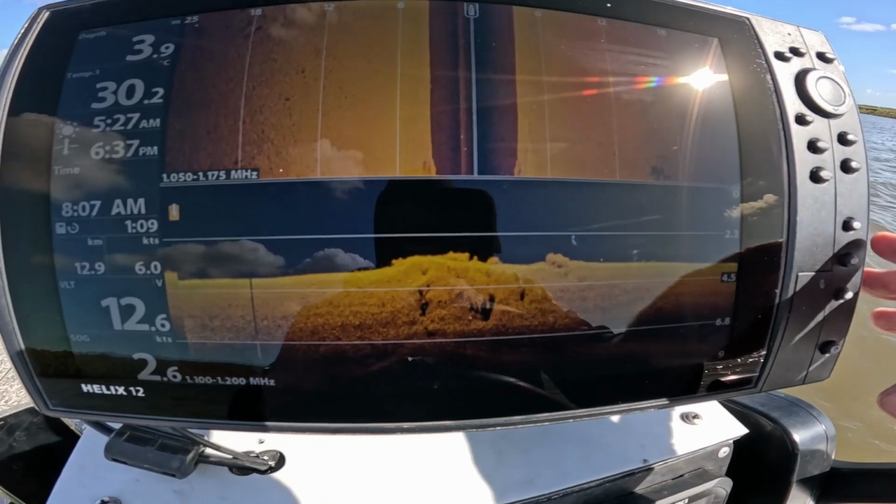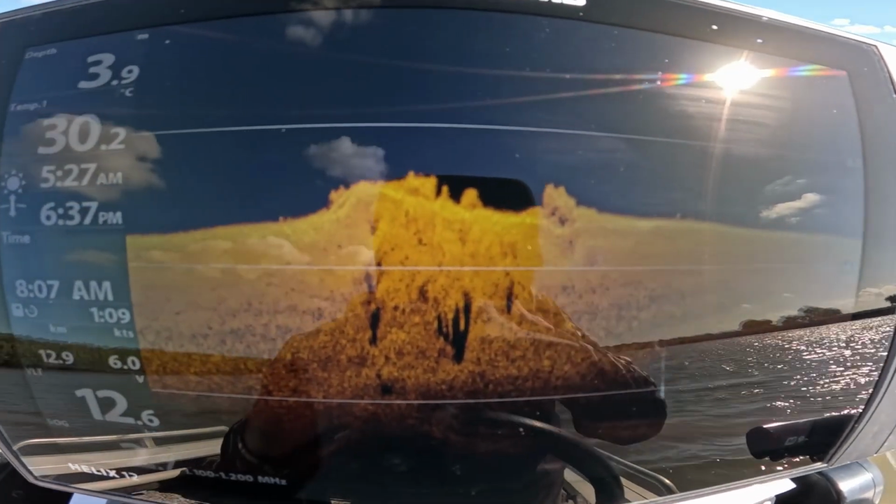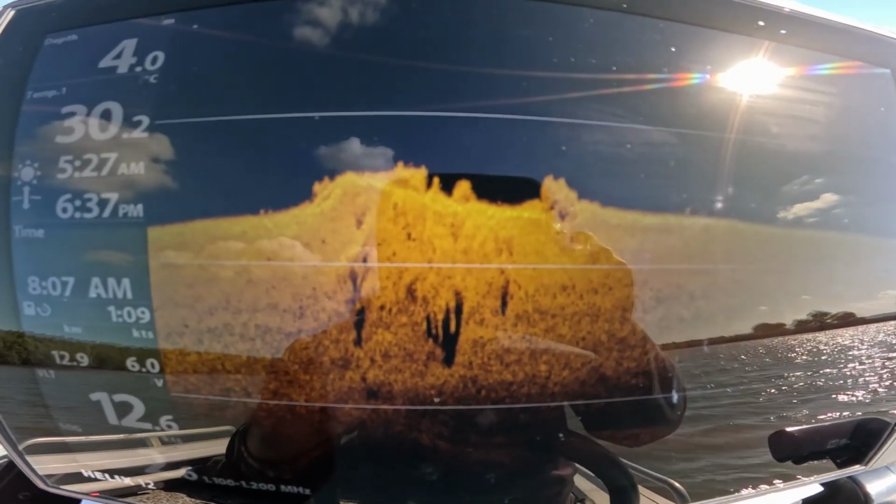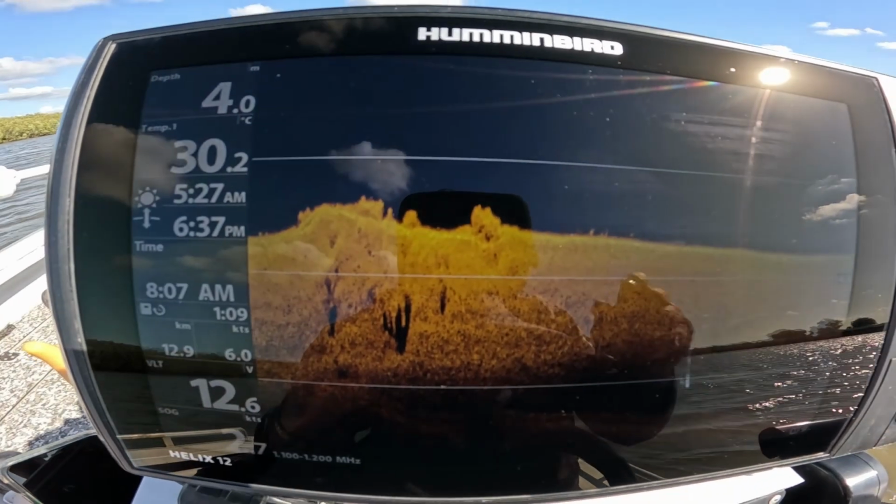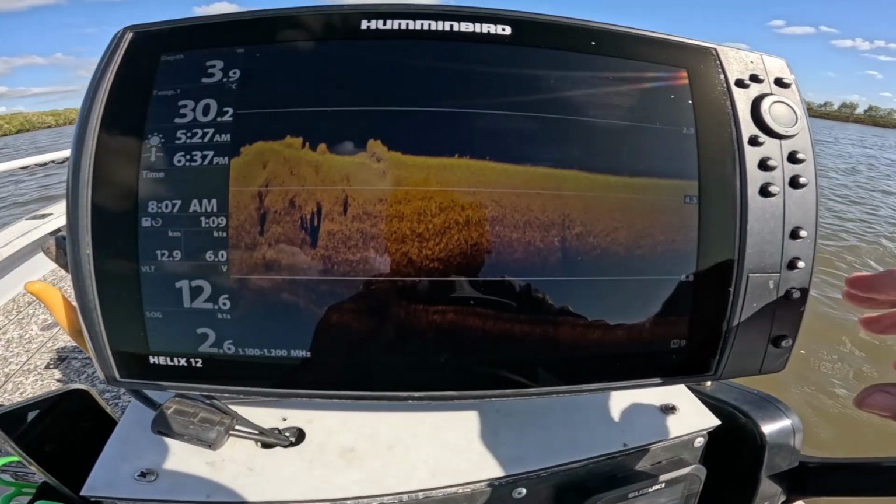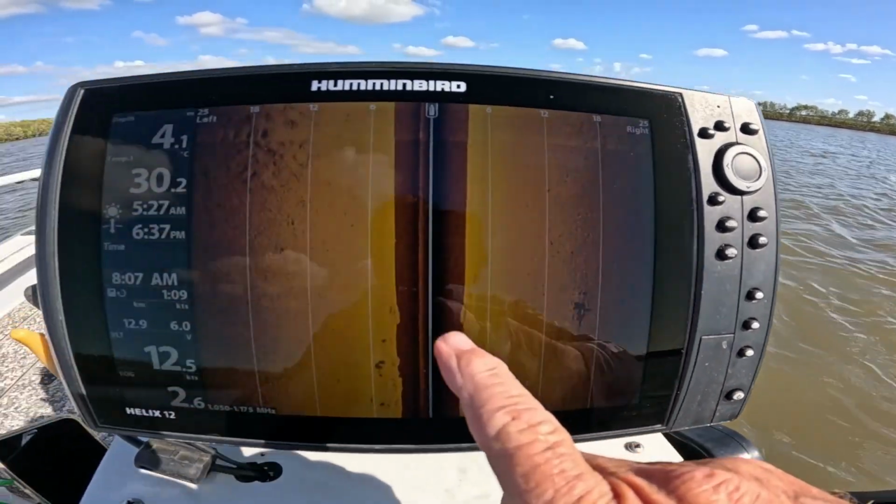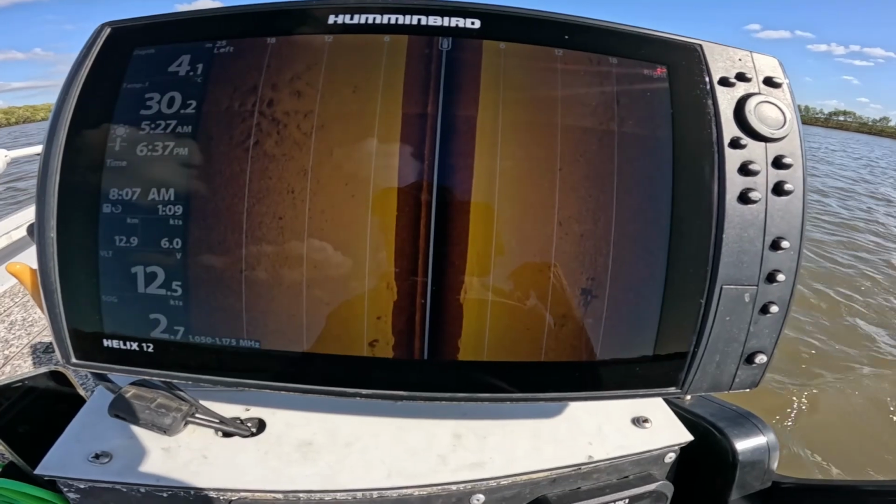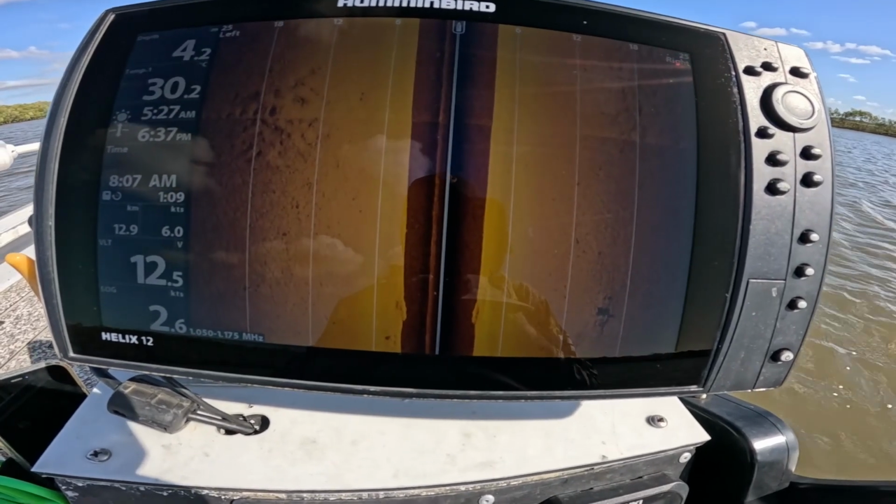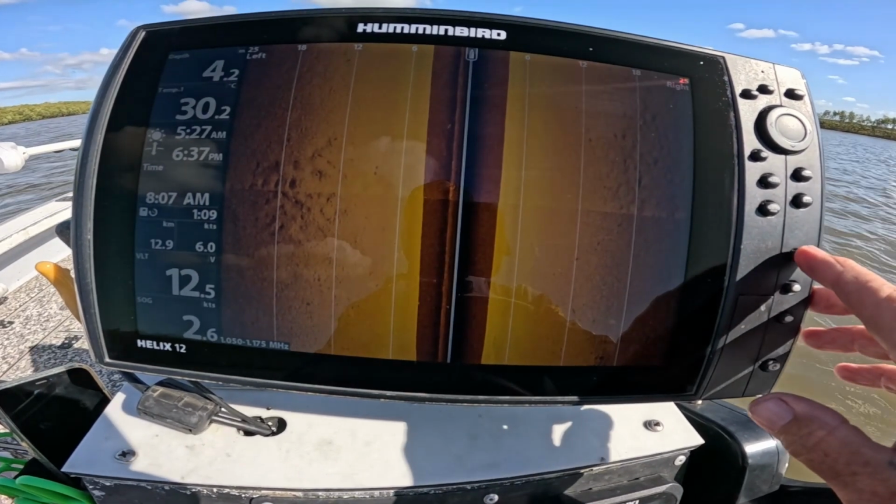Righto, we've got a rocky outcrop here, and what I'm going to do is I'm going to show you what this looks like on 360. So we'll come back to it and have a crack. Now you'll see some stuff here, you'll see some stuff up there, but there's a rocky outcrop just behind me. We're going to go back and have a look, and I'm going to give you an idea of what it looks like on 360. I'll be back in a second.